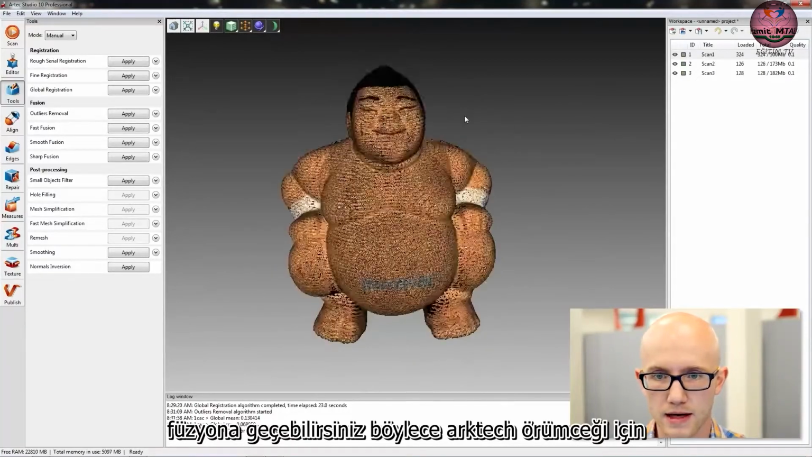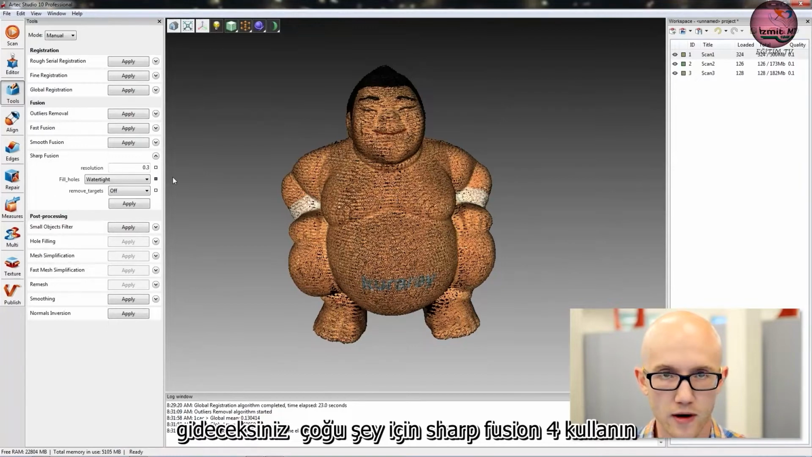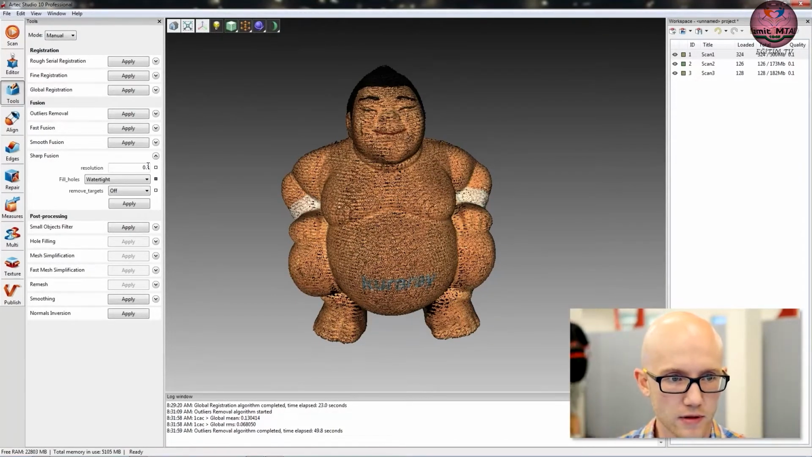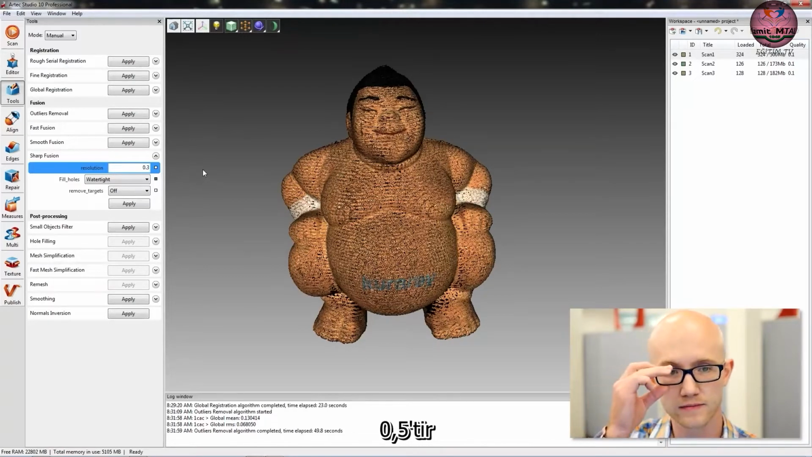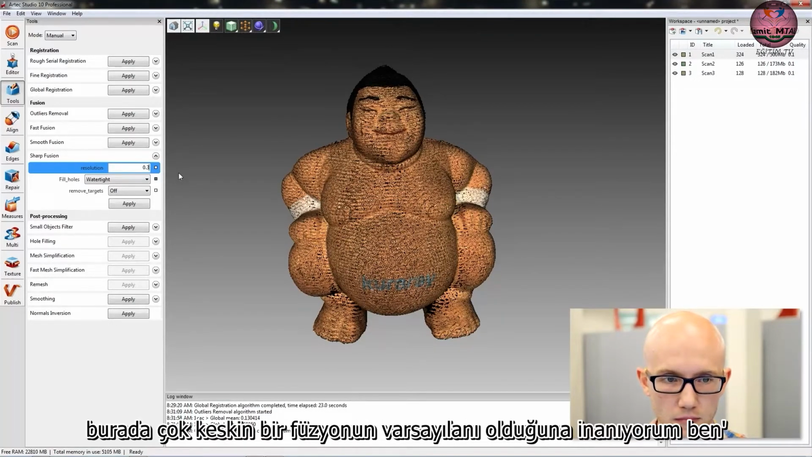So for the RTEK spider, you're going to use sharp fusion for most things. The default number for sharp fusion on the RTEK spider is 0.3. The default for the EVA is 0.5. I'm sorry, 1. I believe the EVA is a default of 1.